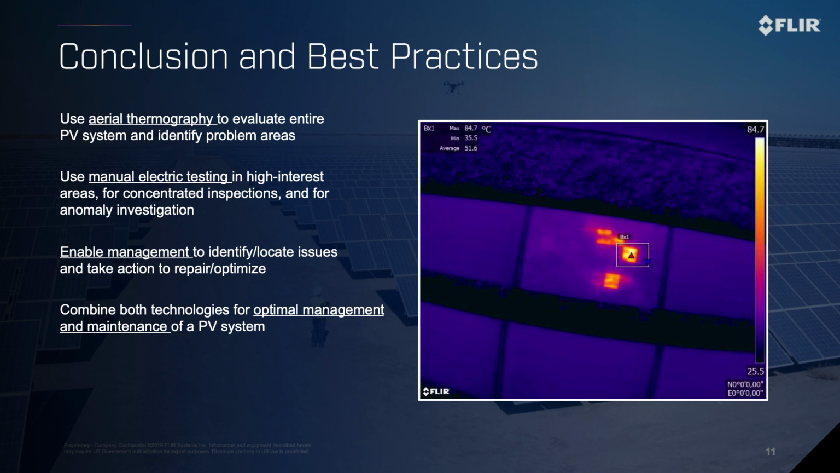This data also enables you to assess the condition of each PV module at the cell level later on when you're doing post-processing with a tool like Raptor Maps, and then ultimately finding the areas within that site that are impacting performance and require a closer look, which is then where manual electric testing is also another powerful tool that can be used to closely examine those specific areas of the solar farm that are known to contain anomalies or issues. When you combine the data and the results from aerial thermography with manual electric testing, you really have an opportunity to make better and, I would say, more data-driven management decisions.